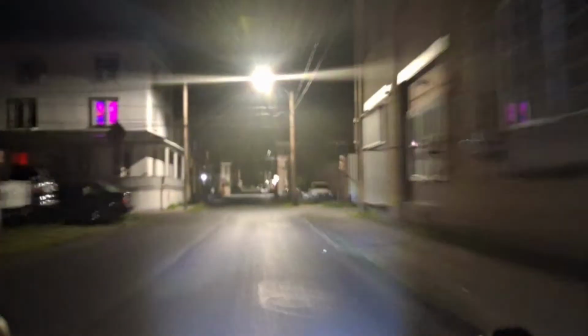I'm not even gonna lie, I'm not pedaling for nothing tonight. I've been using the throttle all night. My knee's still hurting a little bit, so I'm not trying to overdo it. But I am also trying not to be out doing what we do best.